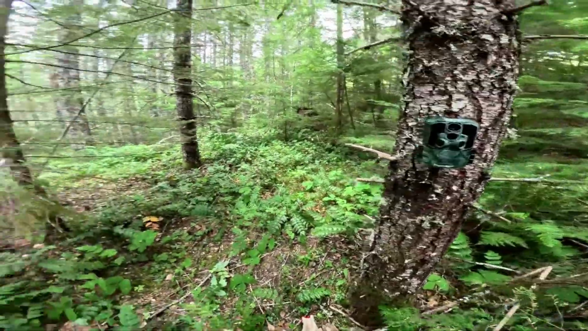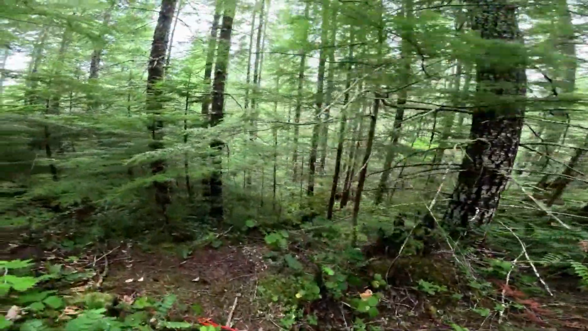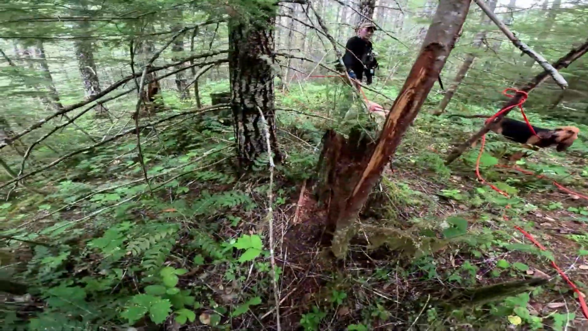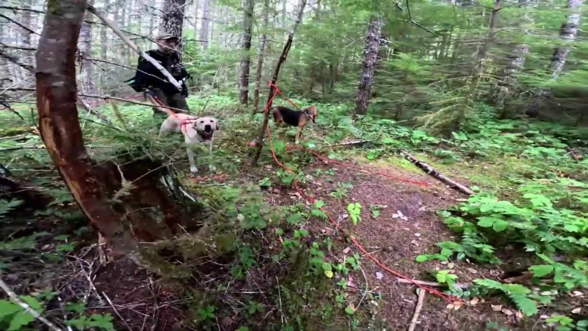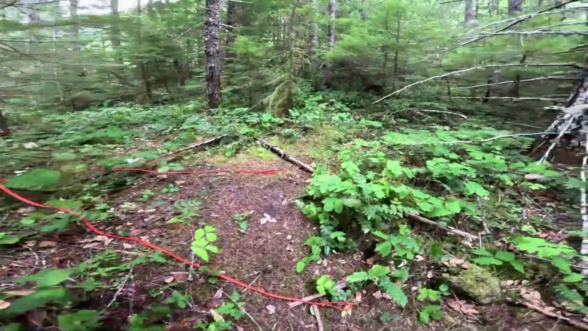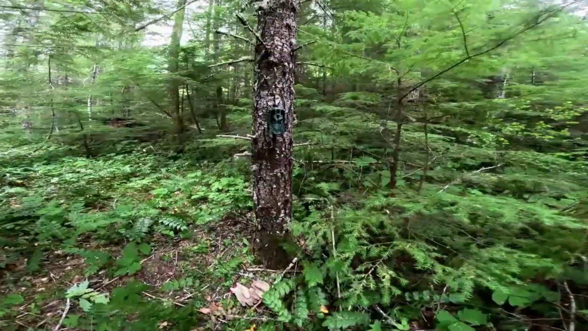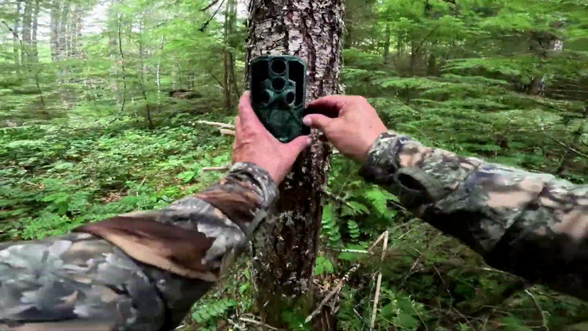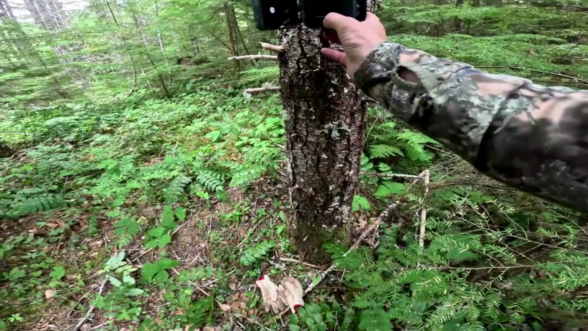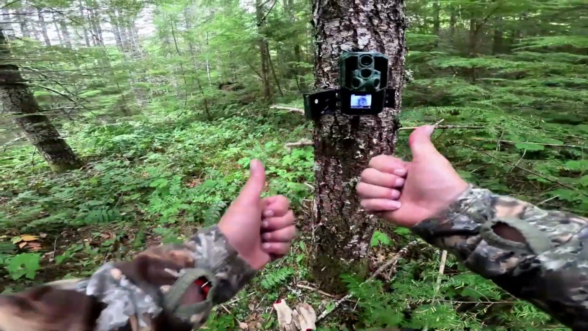All right. We found our other camera in the area. There's an old rub, and coming up to it, we found this brand new one right here, and there's a camera. So this could be great. And the moment of truth. Are the batteries good? Off. On. Yoo-hoo! We got battery.